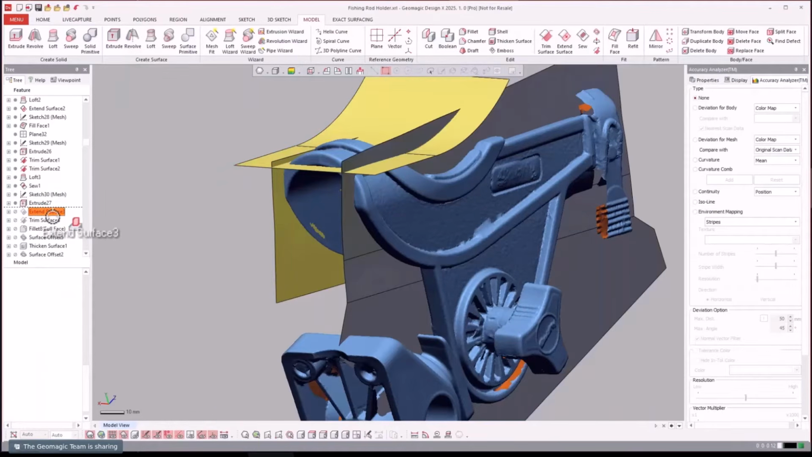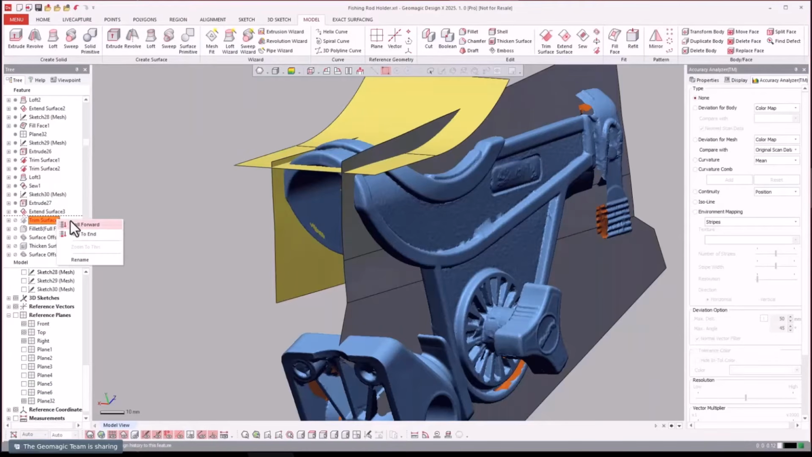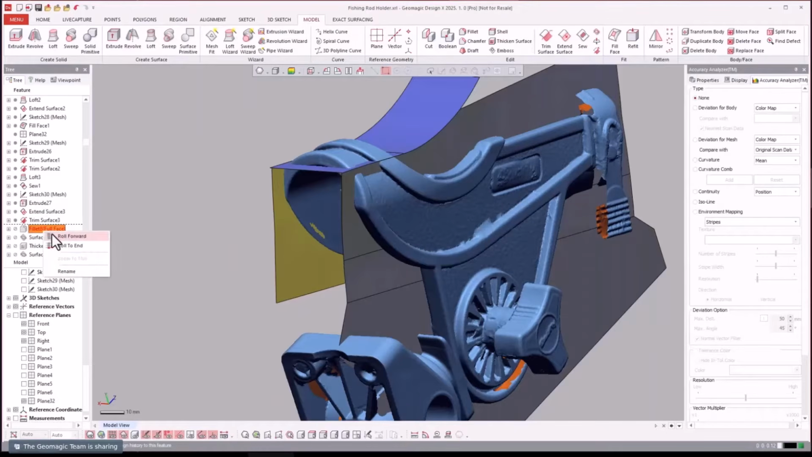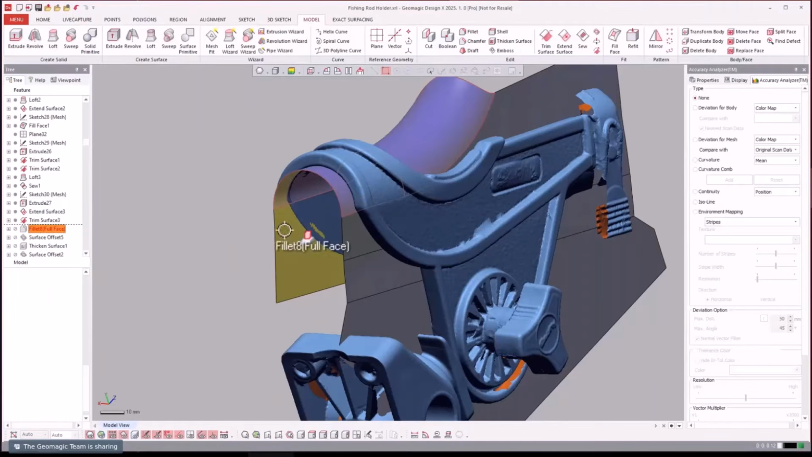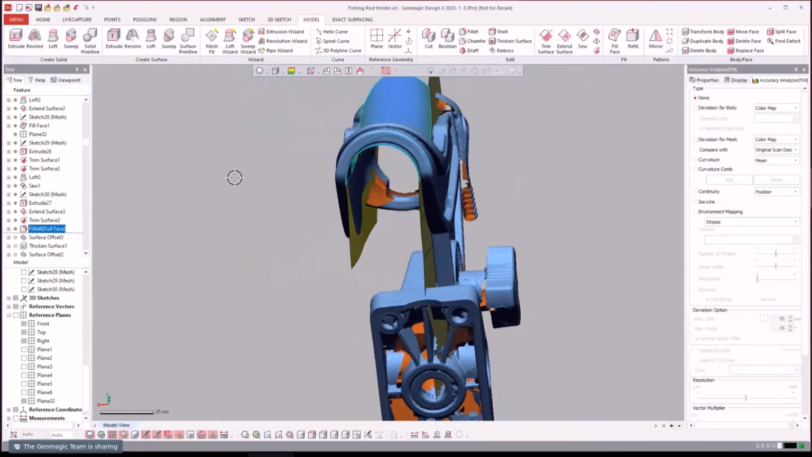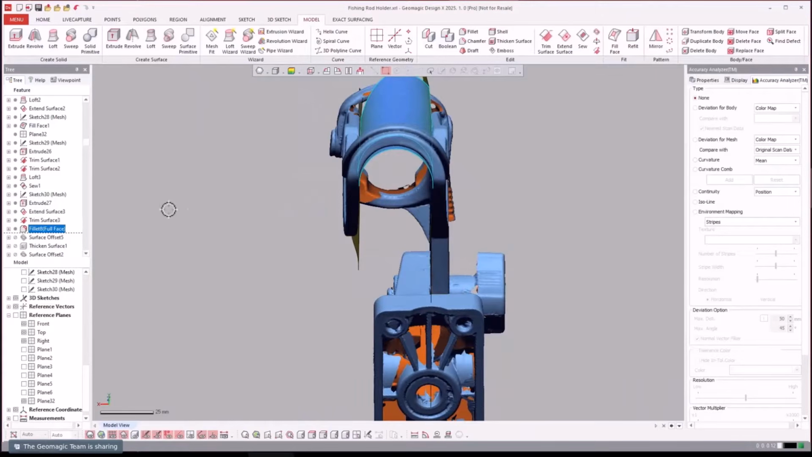They're going to go ahead and extend that other one so it intersects with it. Trim it together. Then they're going to do a full face fillet. So you're basically telling it, do a fillet from here to there, all the way around to make it a full round between the two. So let's open that up so you can see it.